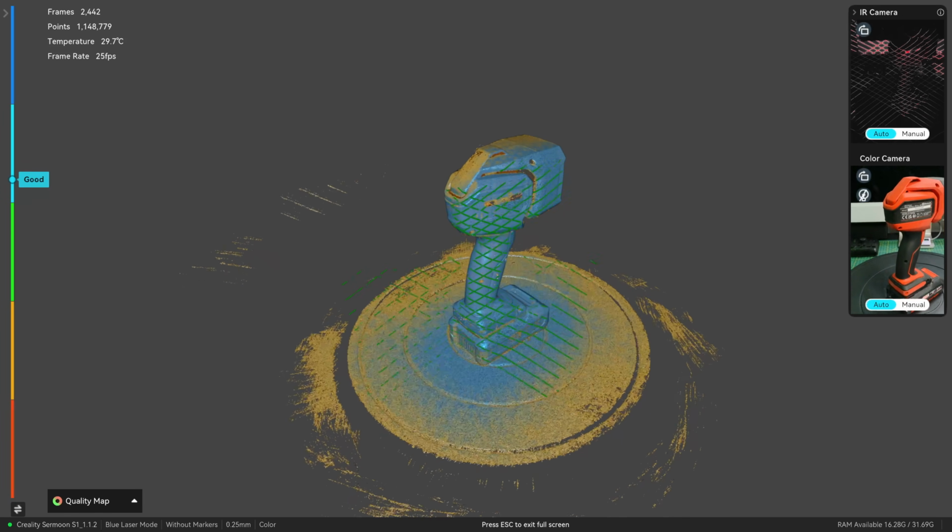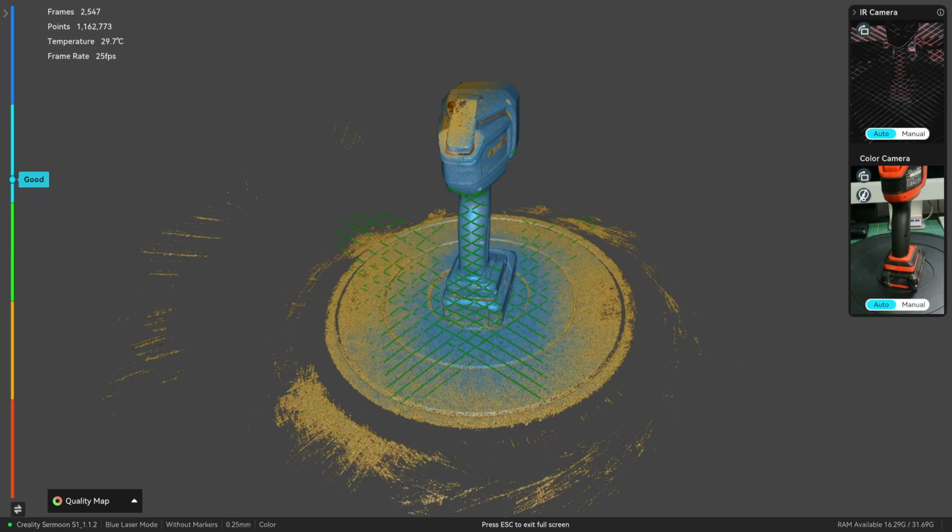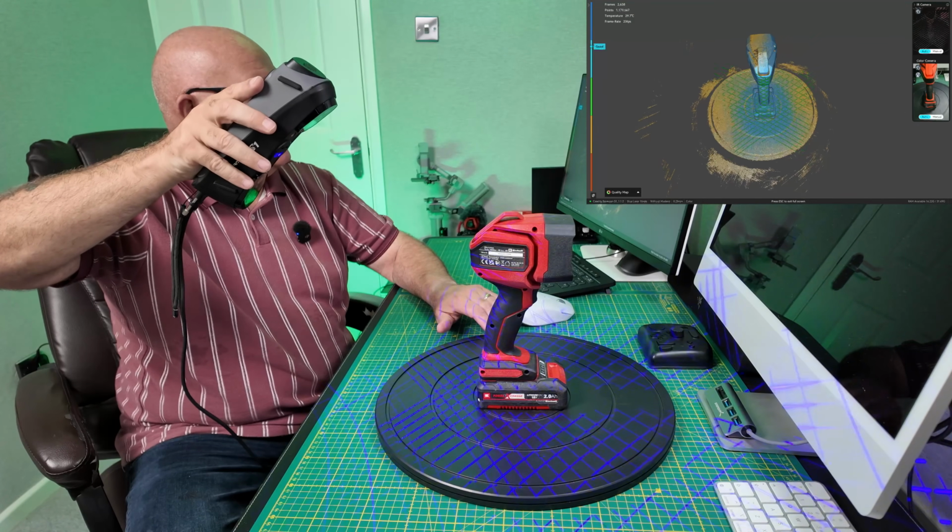Now this is doing exactly what I thought it would do. It's tracking it really well. But will it track it this well when I turn it over horizontally?